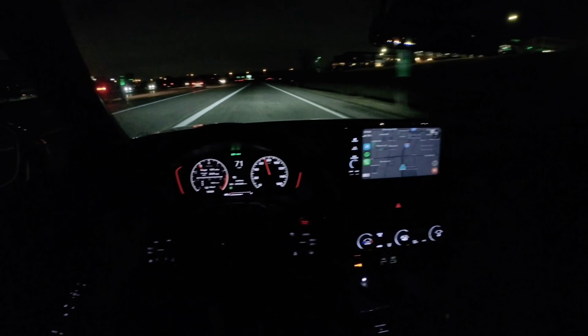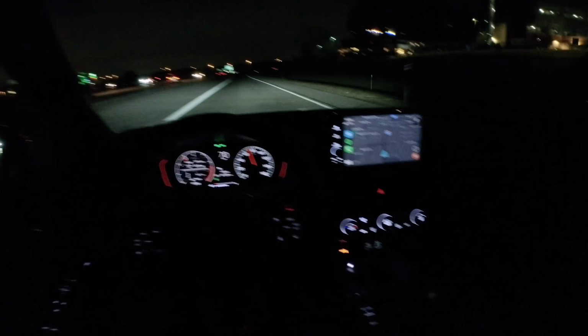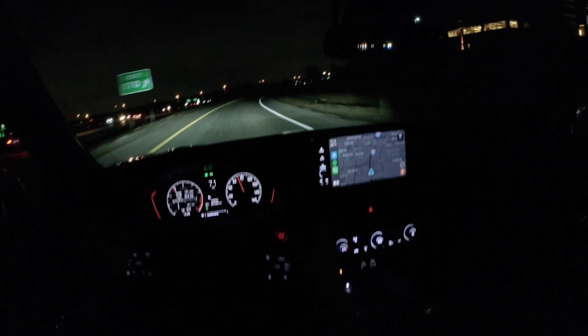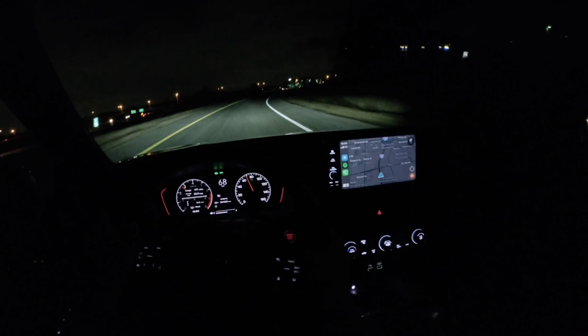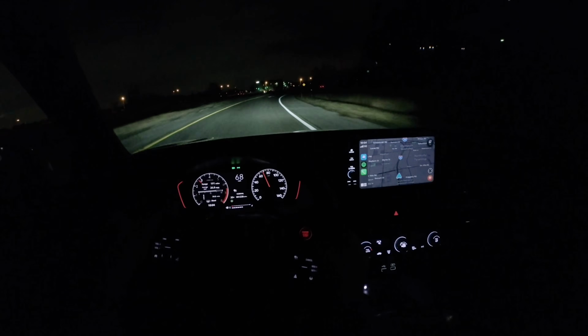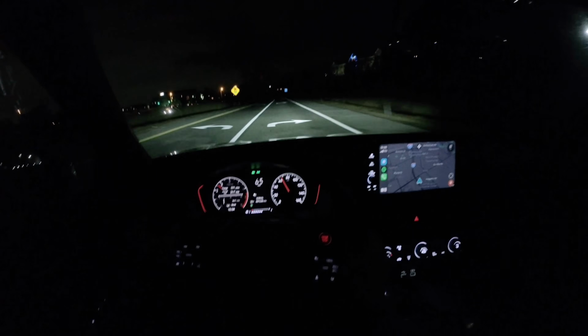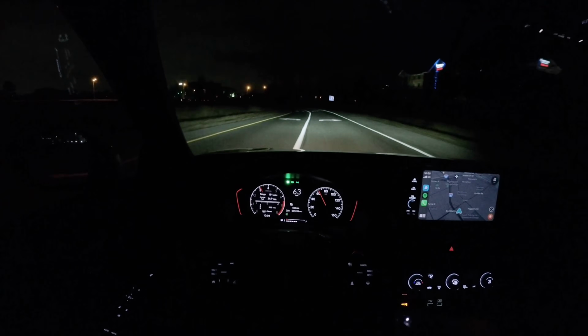Excellent fuel economy, really nice interior. I love how usable this interior space is. The functionality, the buttons, the layout of everything is really well done. It is a bit of a shame that Honda didn't include heated seats for the US market. That is for Canada only right now.